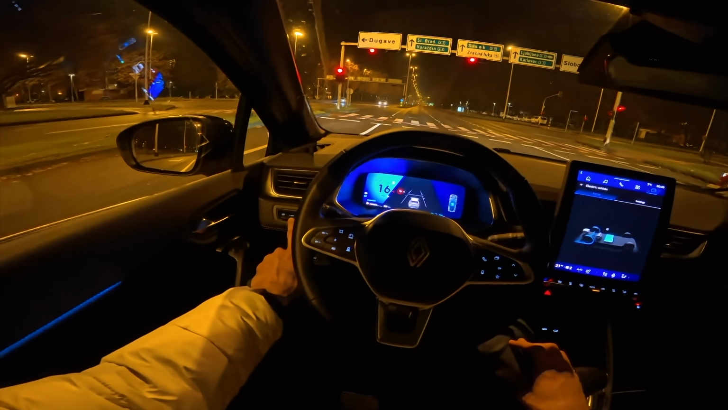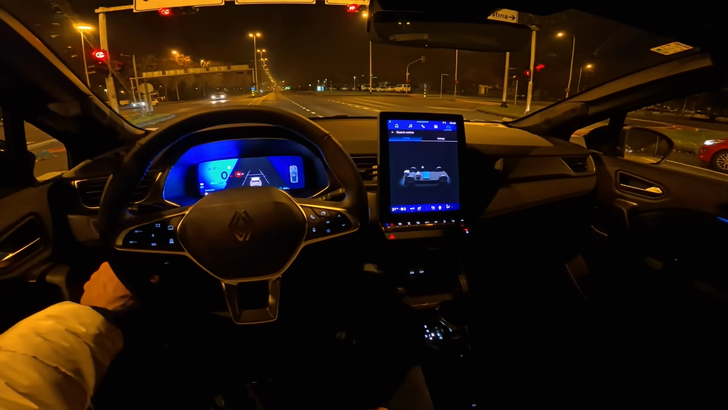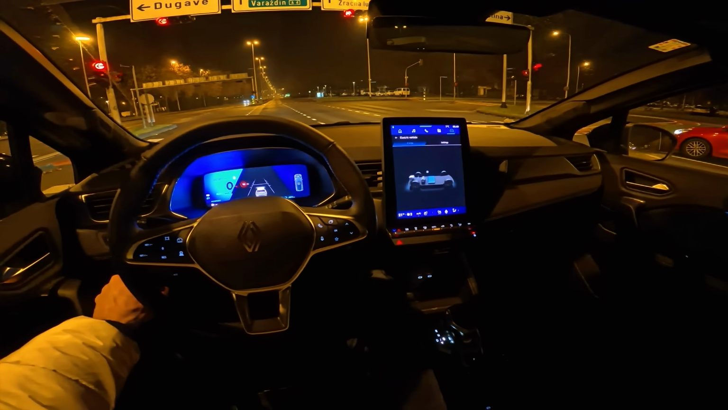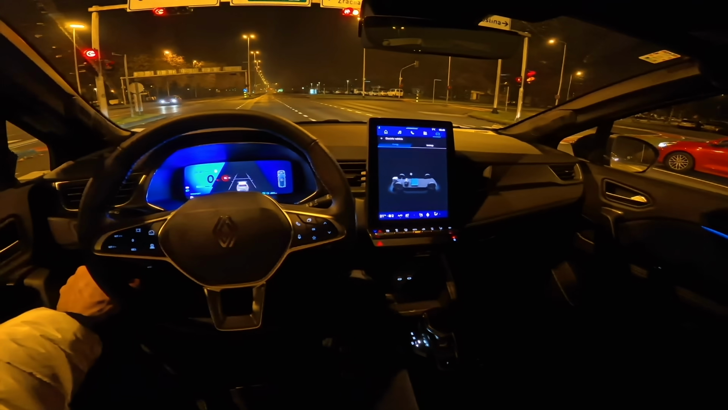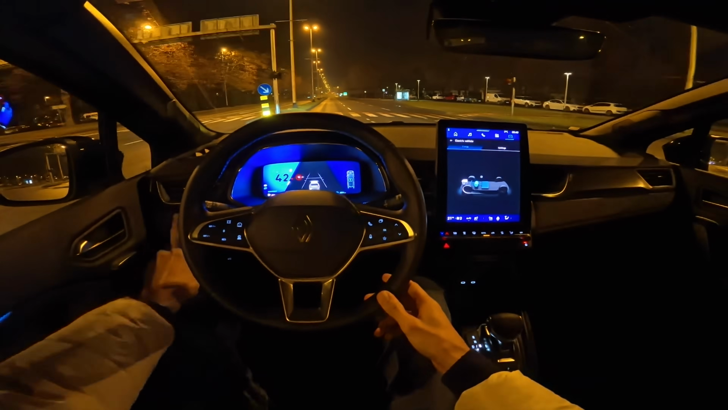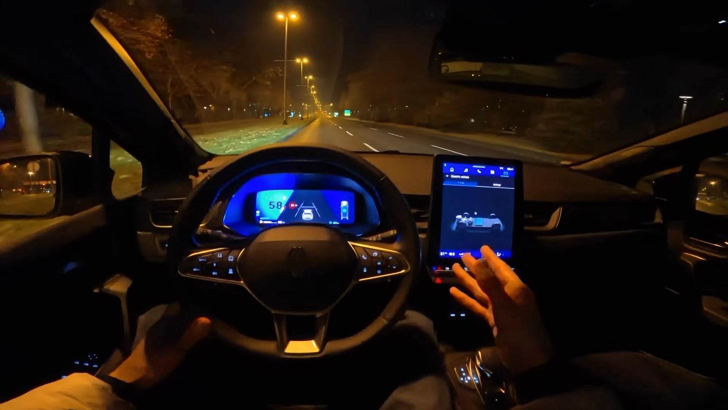Now there is here a button, eSave. If I press it, you can see below the car avatar, eSave. eSave tells the system to not deplete the battery below 40%. So if you're planning to go uphill and you want to have the full power, then you can press that button. If you turn it off, then the system will not save the battery. Now, again, if you run out of battery,